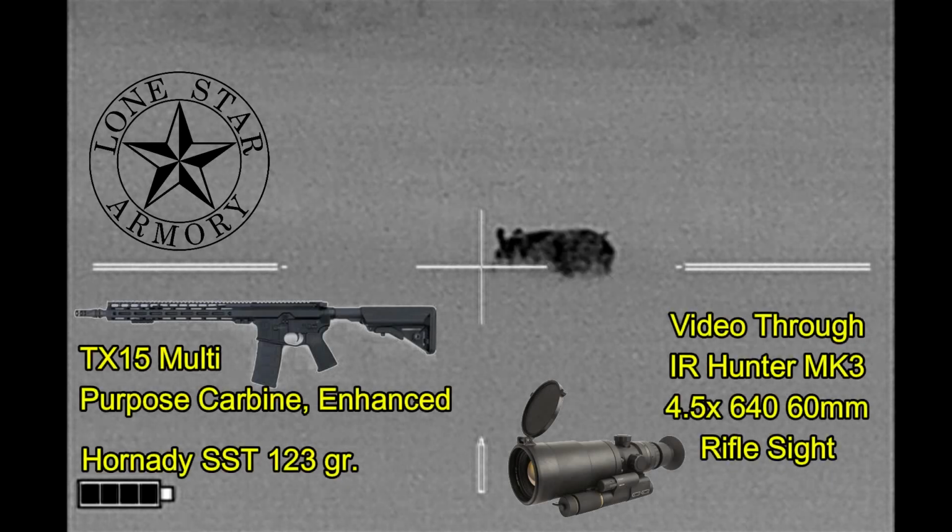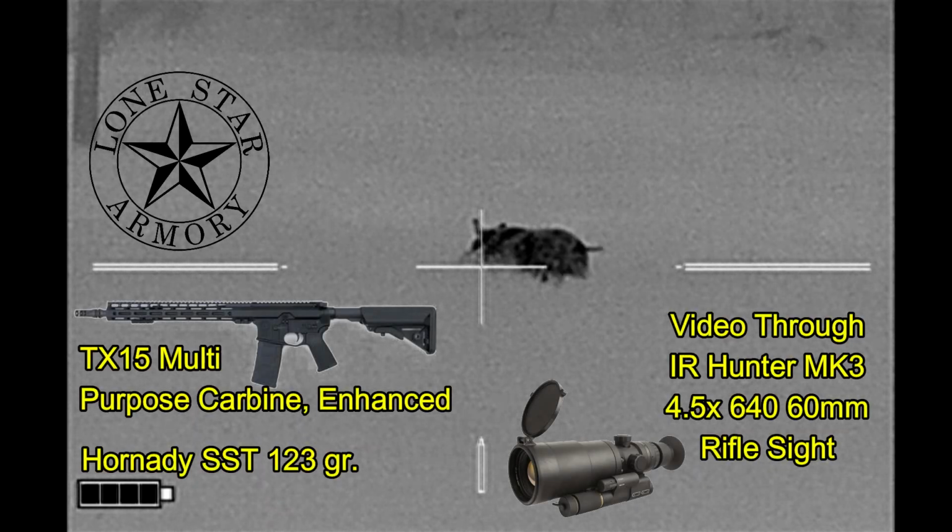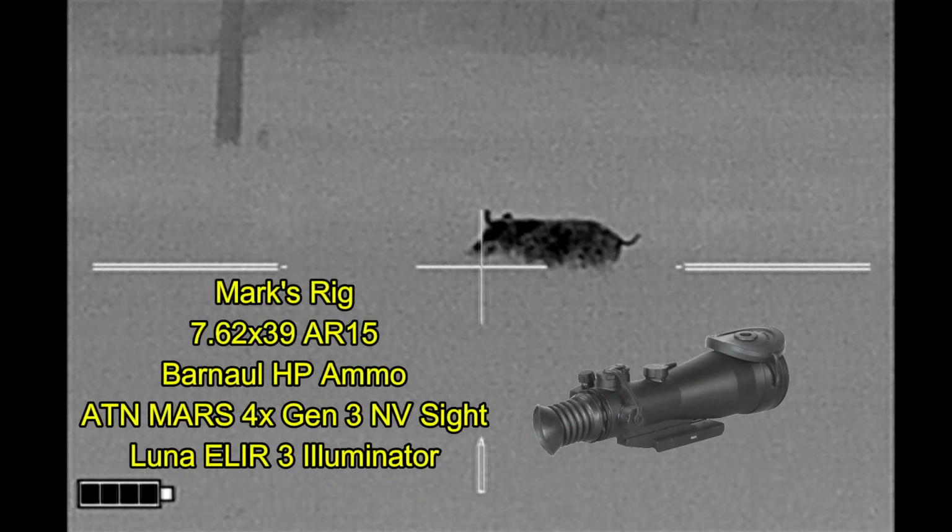Now here's the gear that I'm going to be running for tonight. And this is Mark's gear.